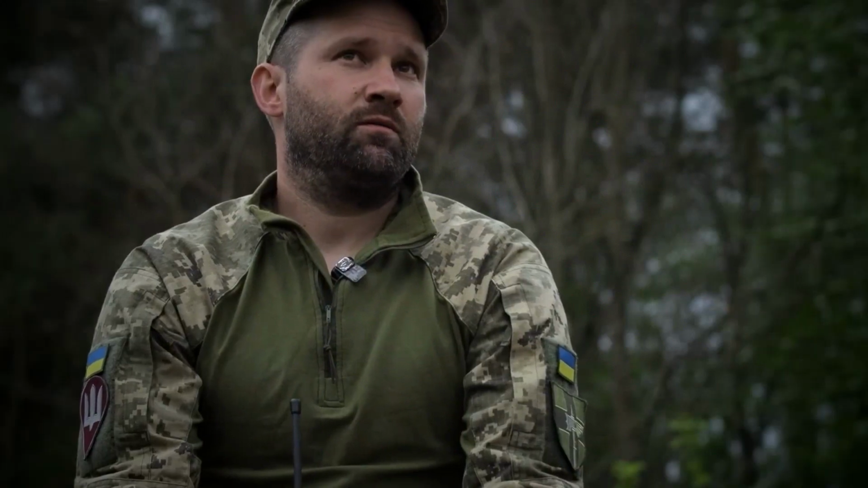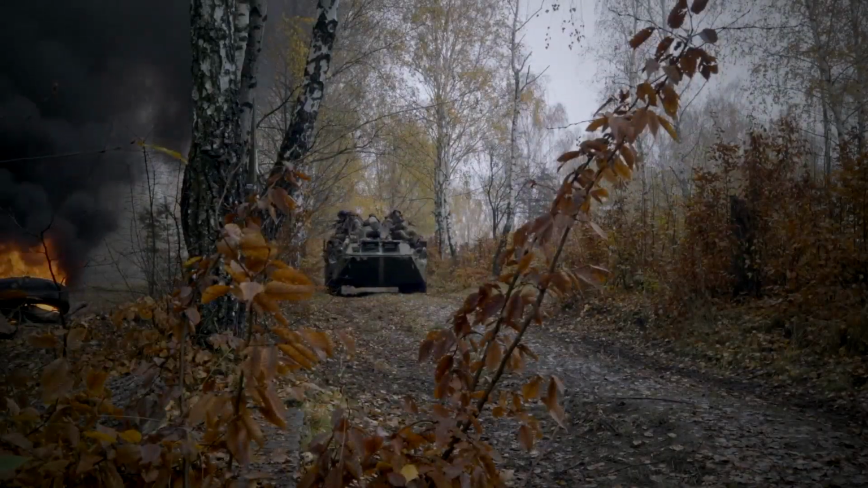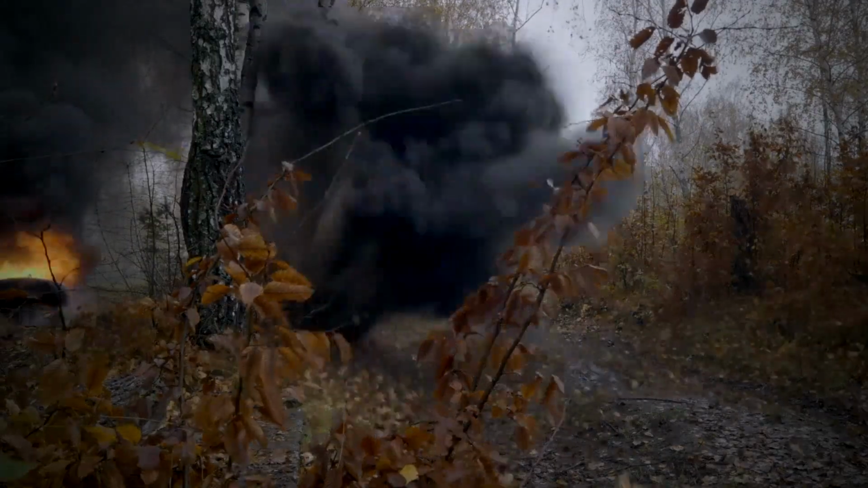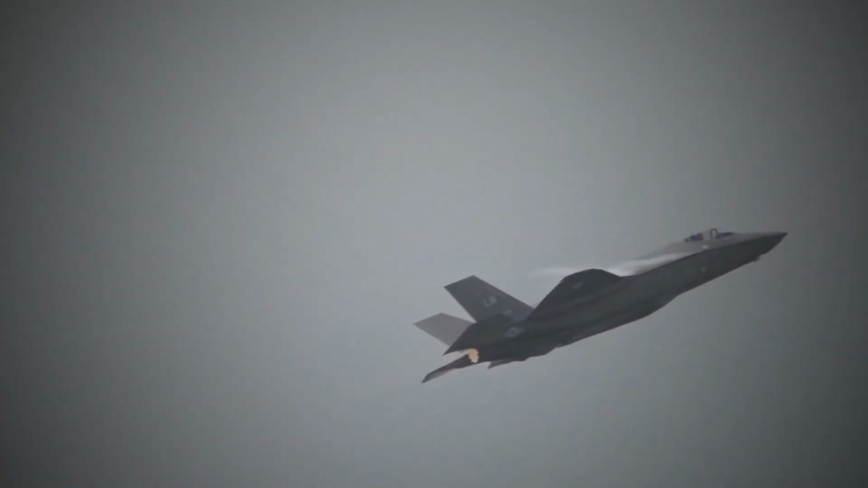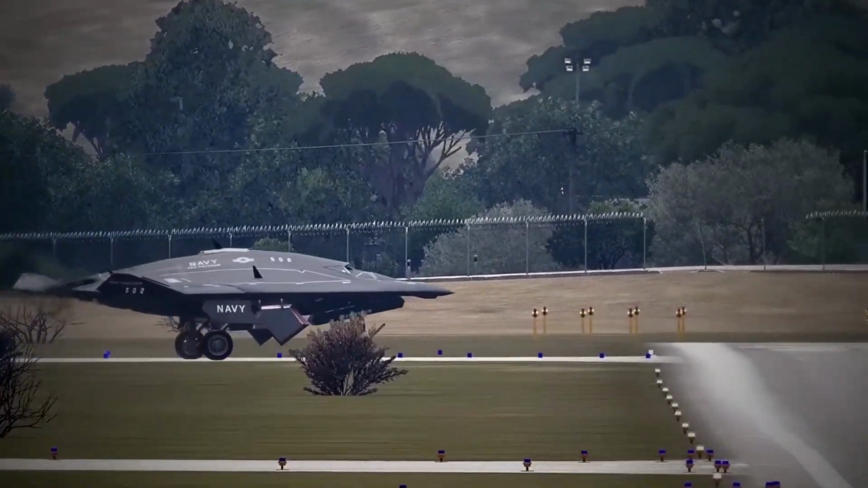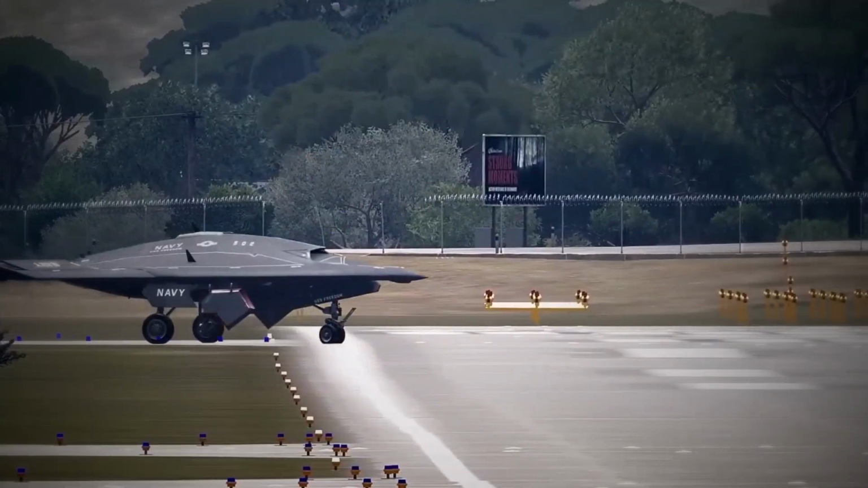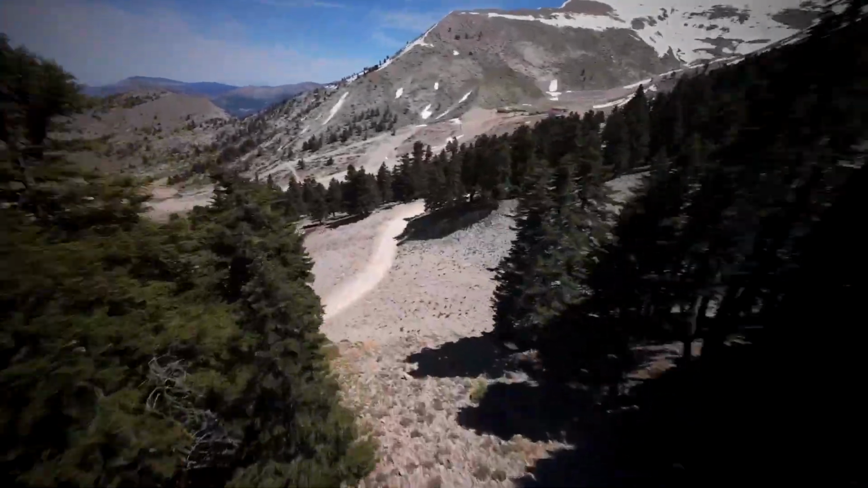By the date that article published, the Mavic footage had been viewed 11 million times across YouTube, Telegram channels, and international news aggregation platforms. The gap between those two realities, 11 million views versus 0 official acknowledgement, is not a failure of information control. It is a deliberate calculation that the cost of acknowledgement exceeds the cost of denial, even when denial is publicly implausible.